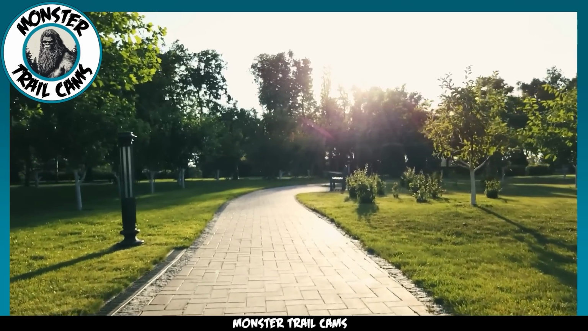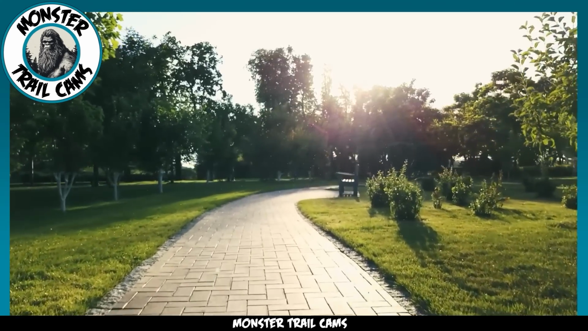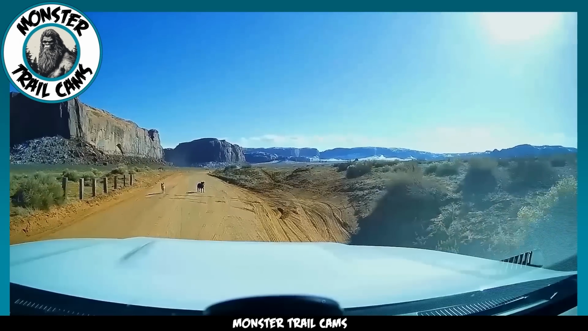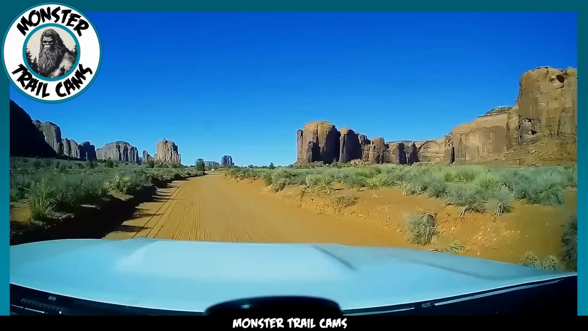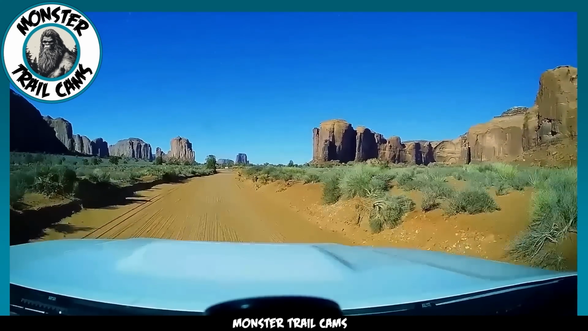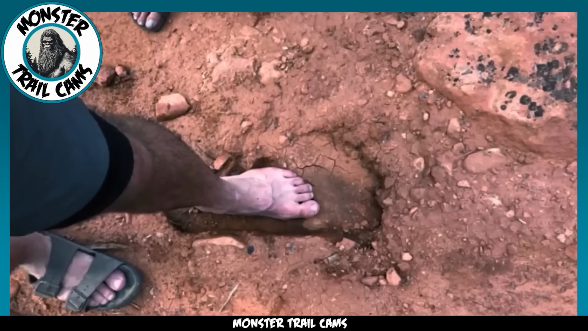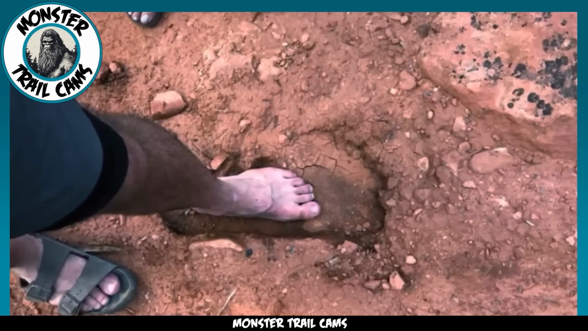Remember when we talked about footprints that were found at the edge of the huge Canyonlands National Park? They were found by two people who were out walking. It had rained a lot, which is weird for this time of year. Because of the rain, the ground was soft and muddy. This made it easy to see footprints left behind by creatures.